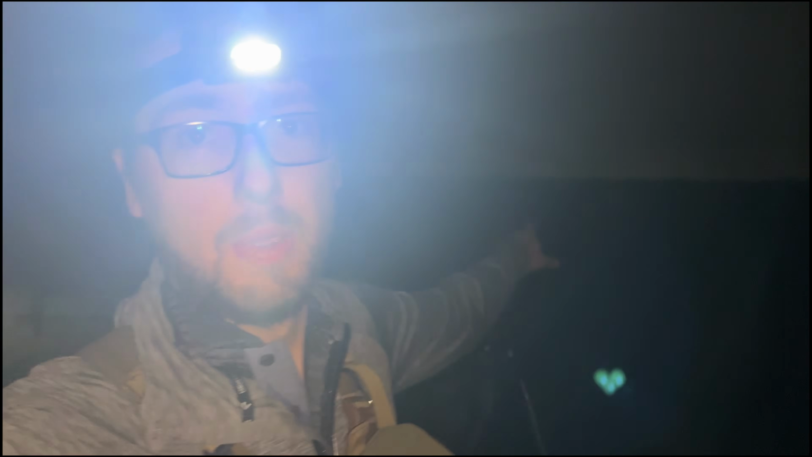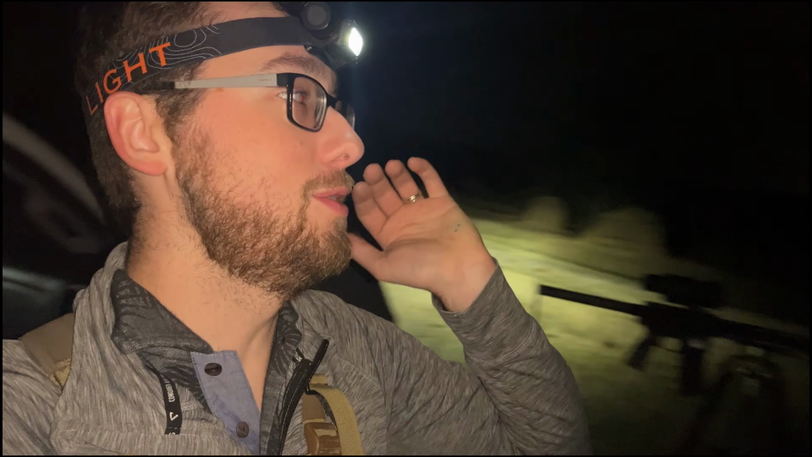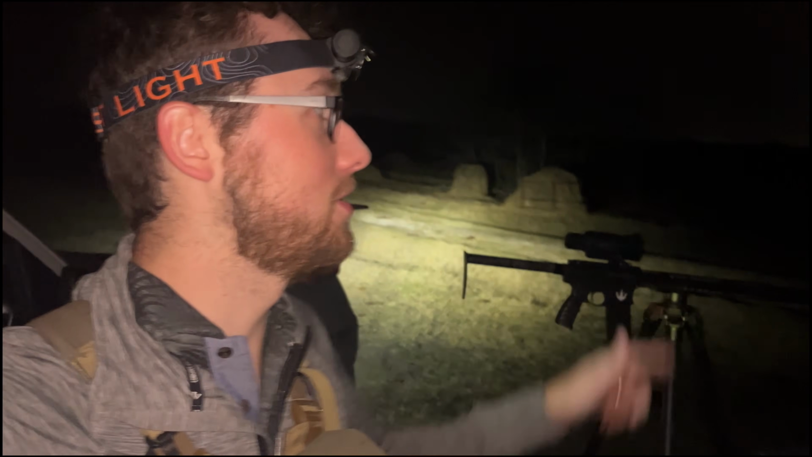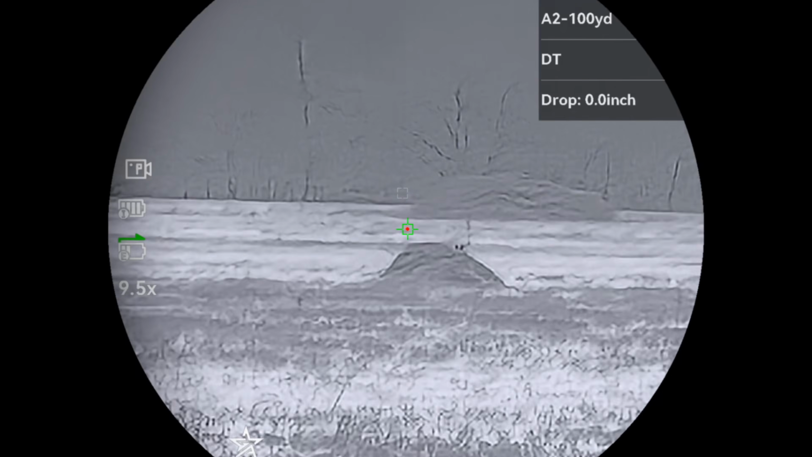All right, while we were going to get the other pigs, scanning this big field, there was a coyote right in the middle, and he was not moving. We literally had enough time to get out of the truck, set up our tripods, and pop this coyote 270 yards away. Here's that video.